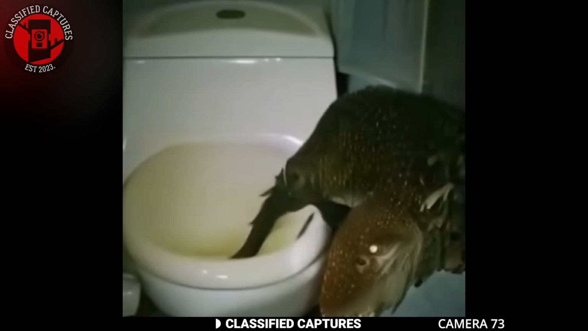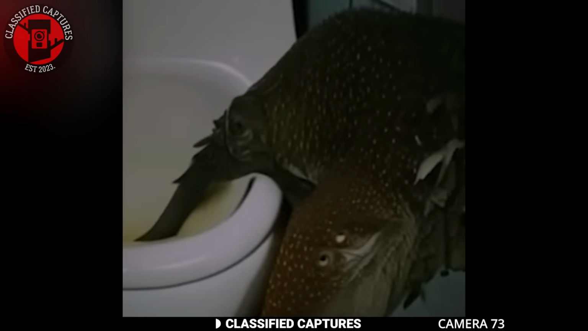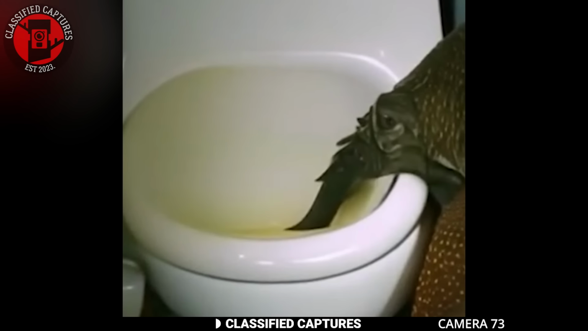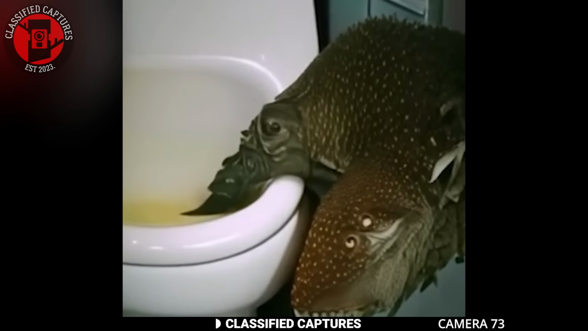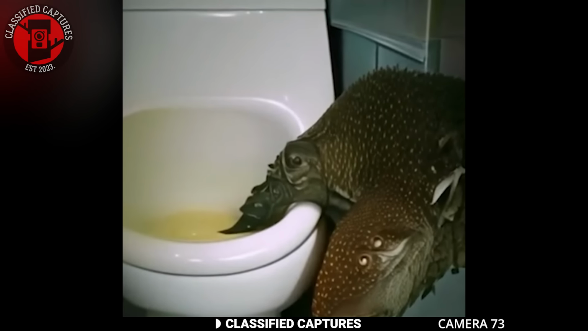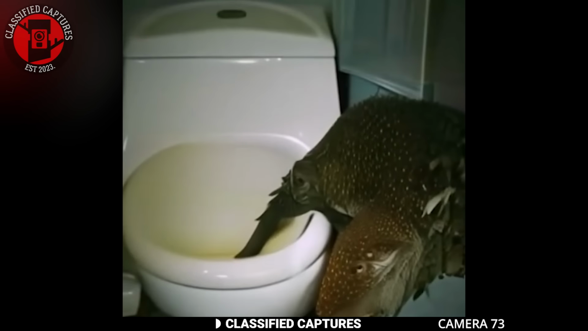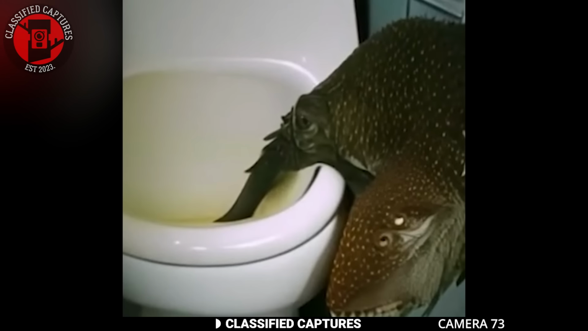Alligators are known to turn up in unexpected places, especially in areas where they are common, like the southern United States. They can be surprisingly adept at getting into tight spots. They might come up through plumbing if they find their way into the sewer system, although that's pretty rare and more of an urban legend.